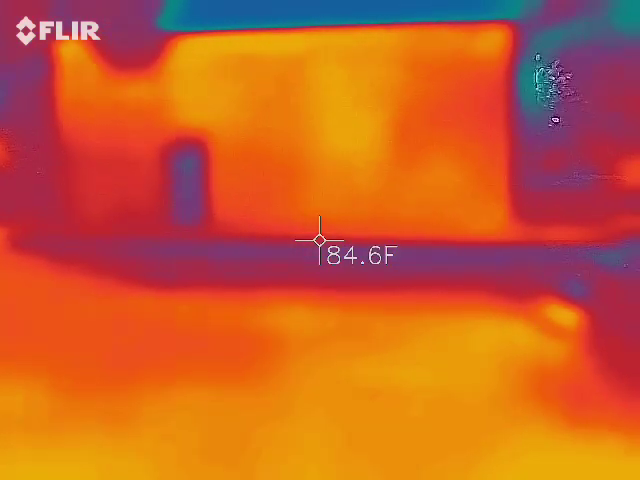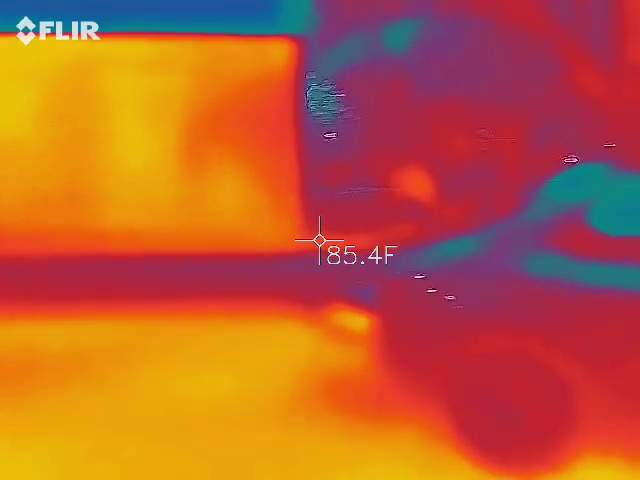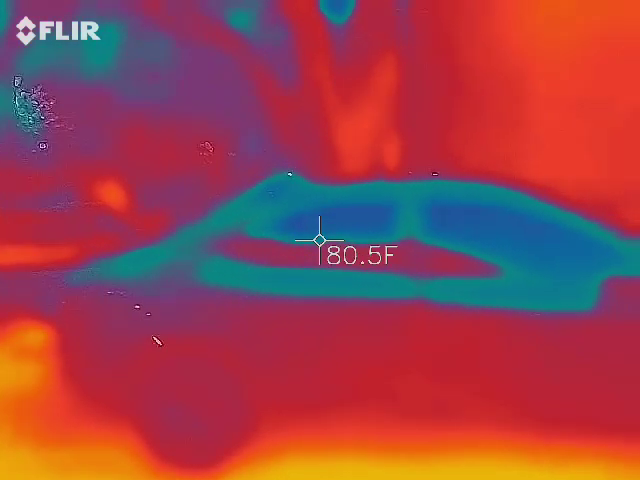So, a lot of times what I'll do with that particular device, I get a question on something actually here. Aaron is asking about the barn, how much the color is.